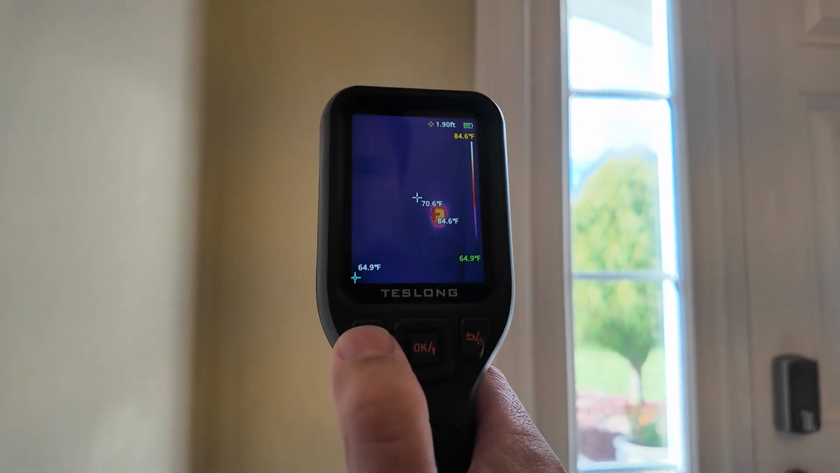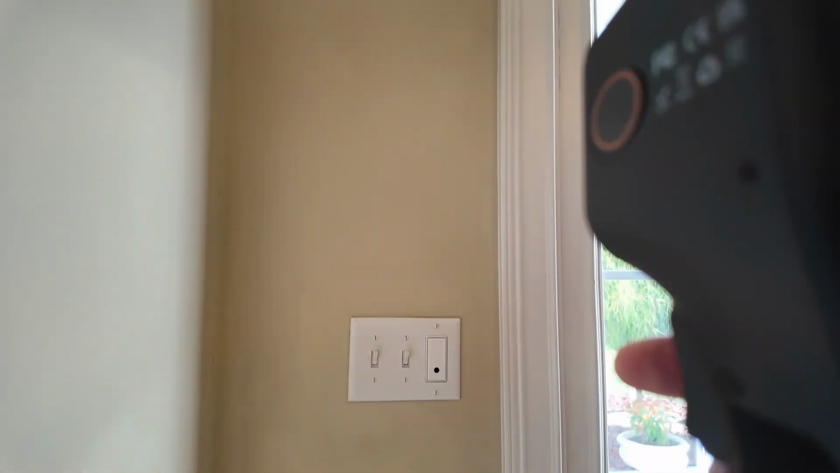And this is the laser. You see, I pressed the laser button here, and you see the laser on the wall, and then it tells you the distance.